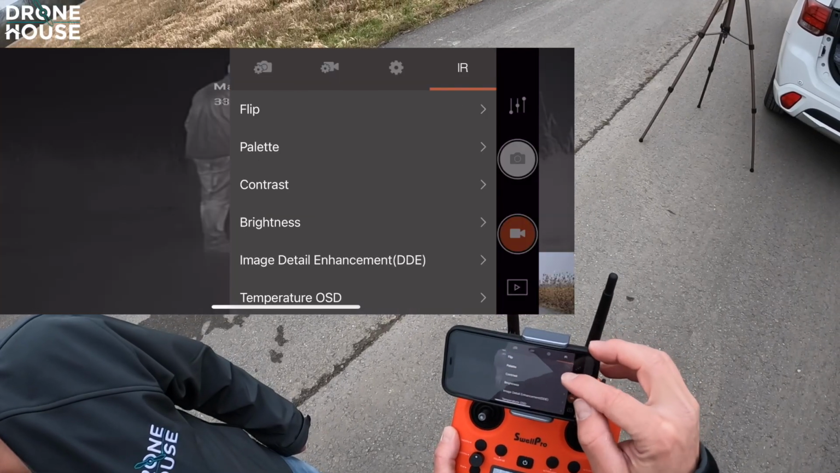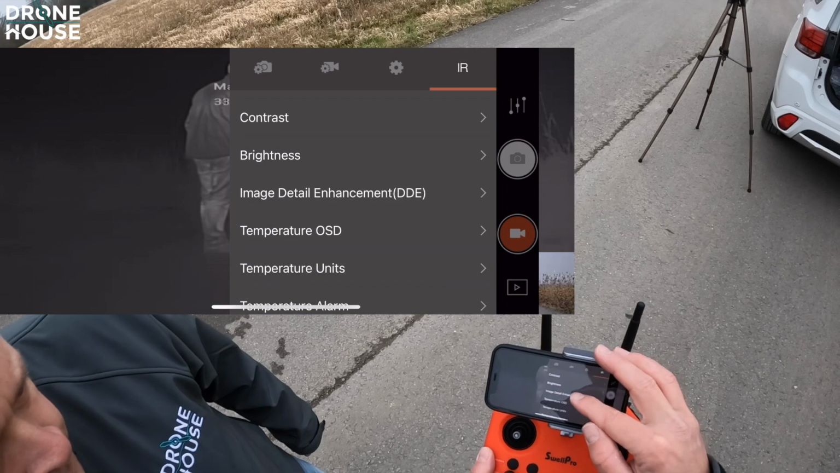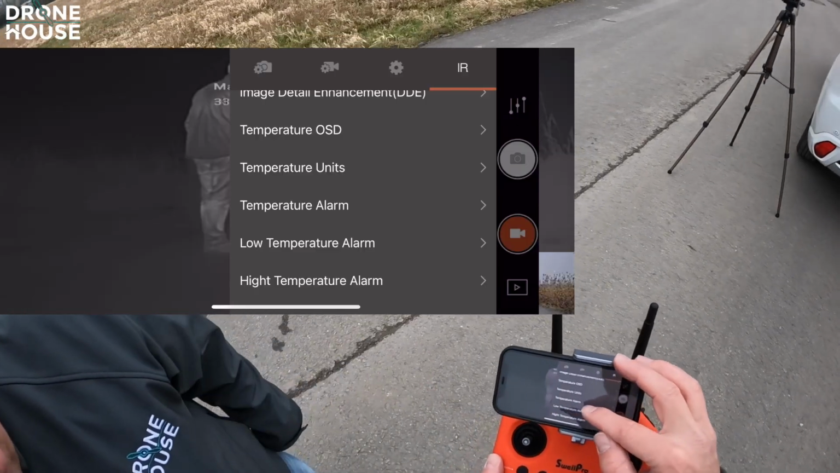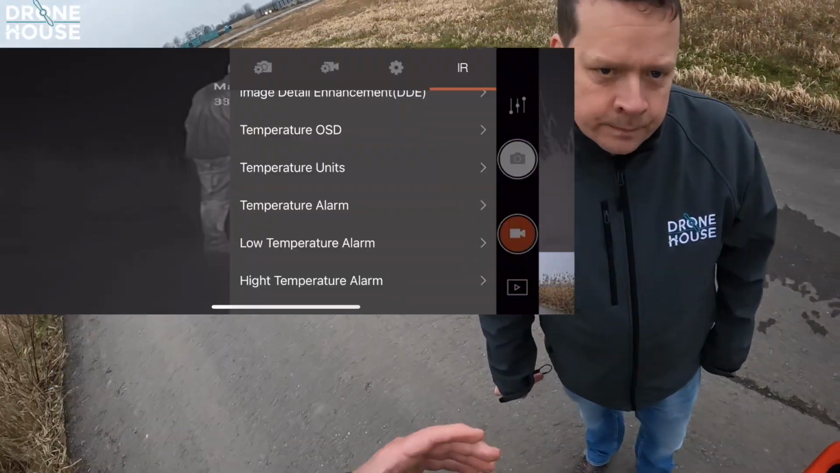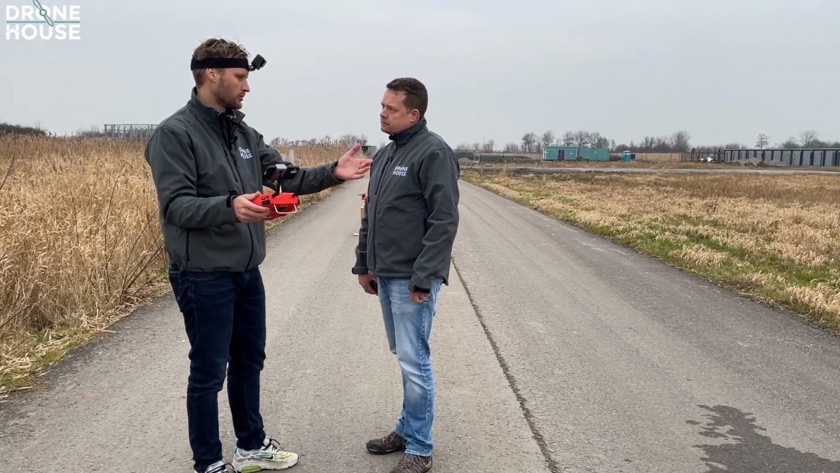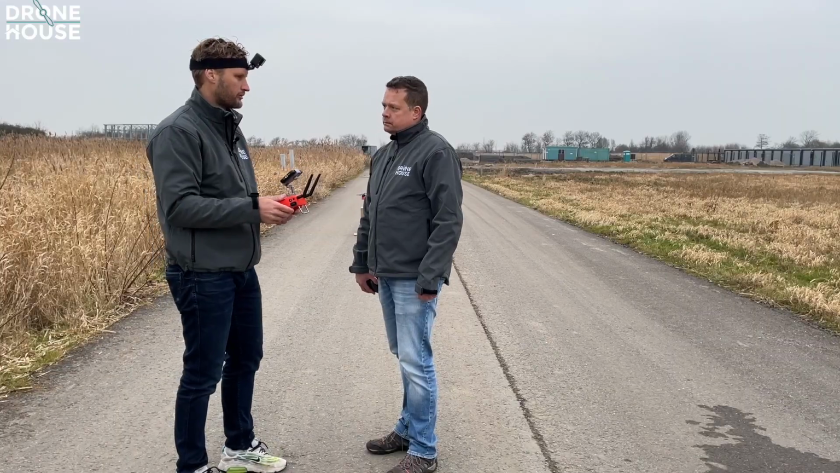Okay, now what about that other function, something where it can find a certain temperature? Yeah. Now we have contrast, brightness, and other color enhancement. I will skip that one because it seems pretty clear to me. Temperature alarm. What it basically does is, let's say you are on a search and rescue mission, or you are searching for fawns in a field. At this moment the field is cold because it's around 6, 7, 10 degrees or something like that. A fawn will be warmer.